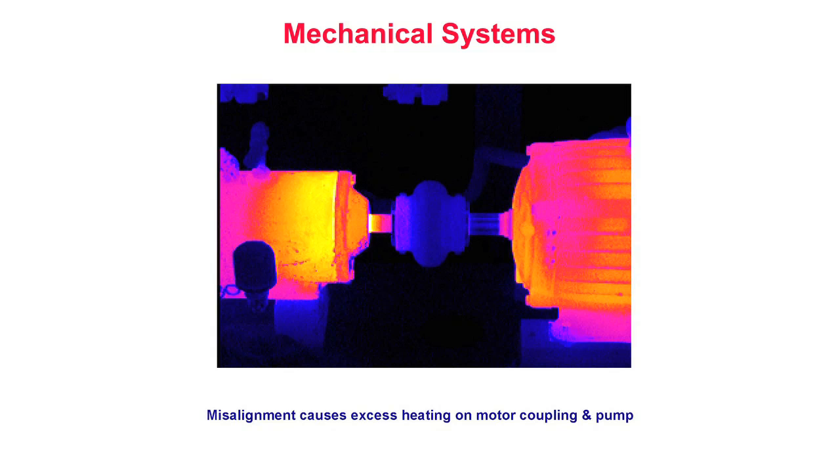Mechanical systems. Thermal imaging can also be used to inspect mechanical equipment within buildings. Here, we see a motor coupling that exhibits uneven heating due to misalignment between the pump on the left and the motor on the right. Misalignment is a common condition in motorized systems that can significantly shorten the life of motors and driven equipment.